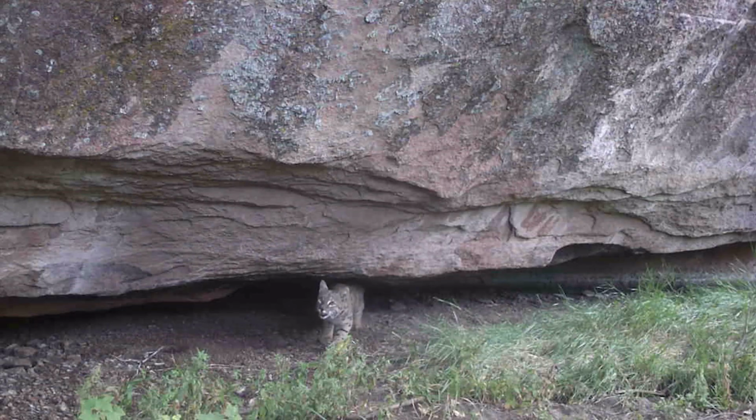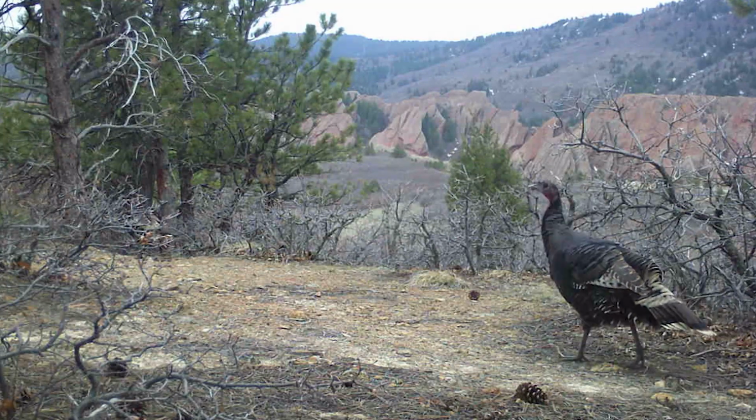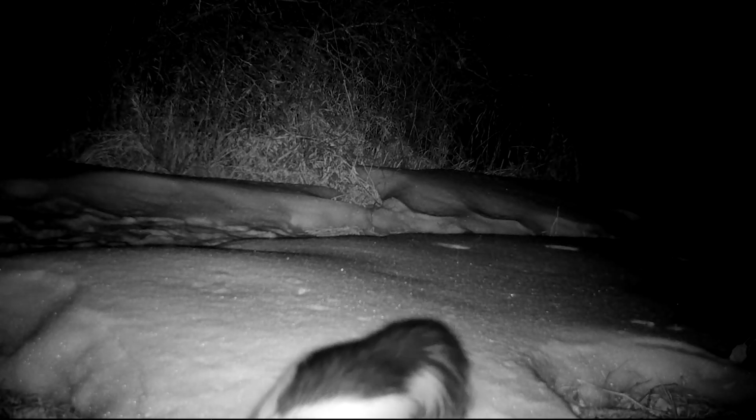It's really great to be able to share the wildlife with the people. We don't get to see, even me, all this wildlife on a day-to-day basis, and I'm here all the time, constantly. Allowing our visitors to see our nocturnal species is really, really neat.